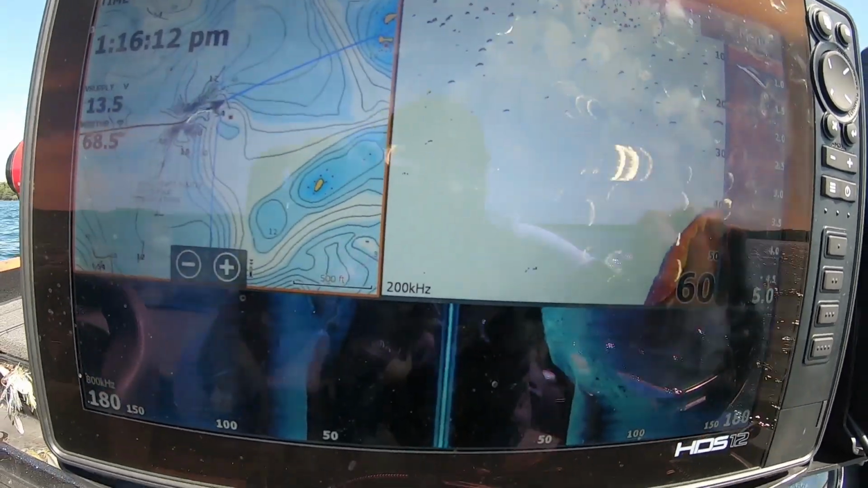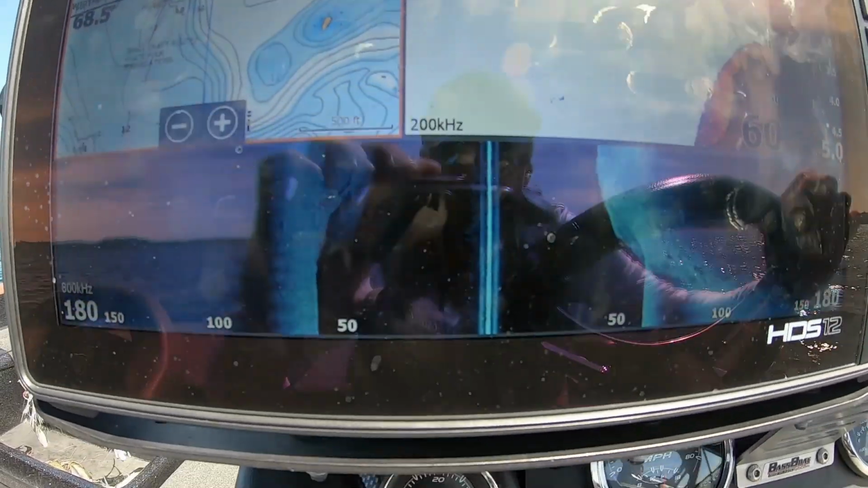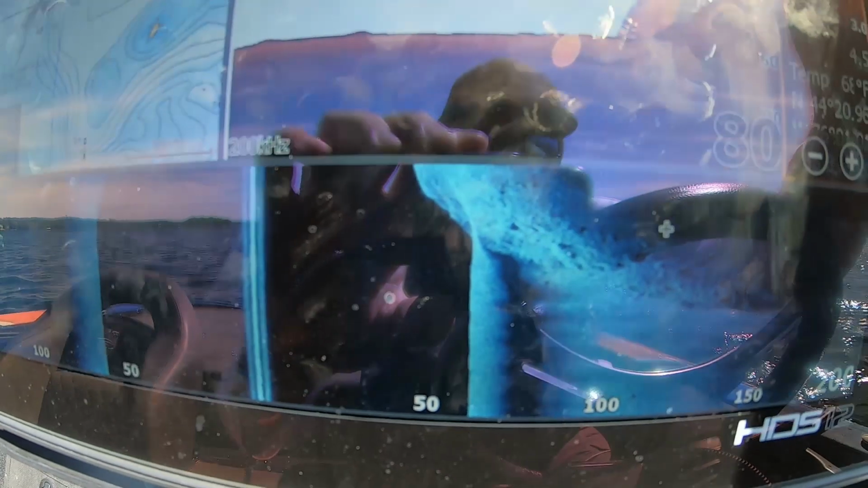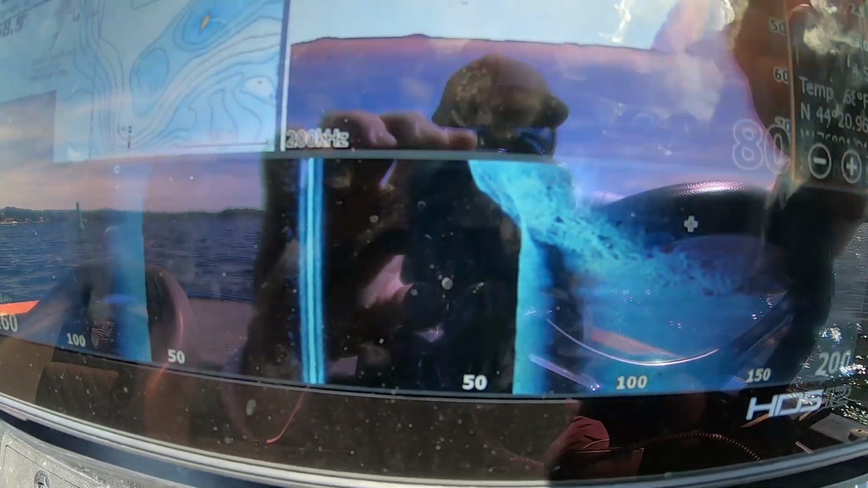All right, here you can see we're coming up on another section. It's got a little bit of chunky, a little bit of rock here on that drop there. So I want to show you one thing I like to do for adjusting this.